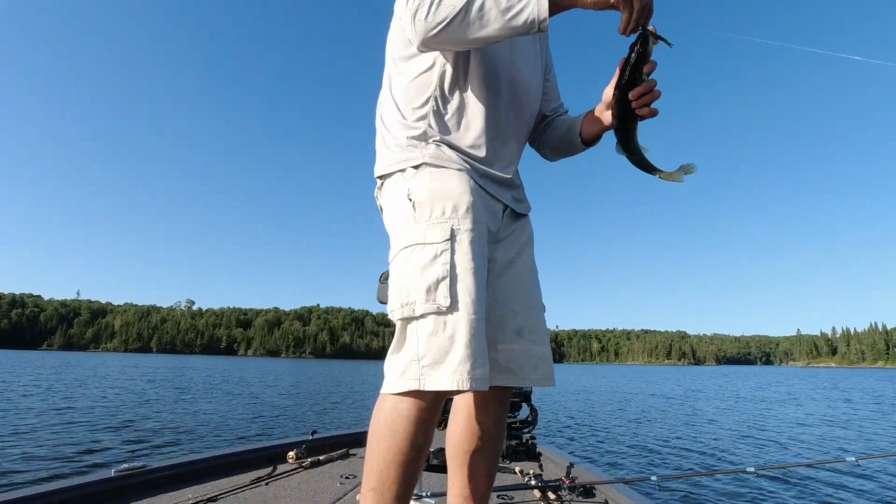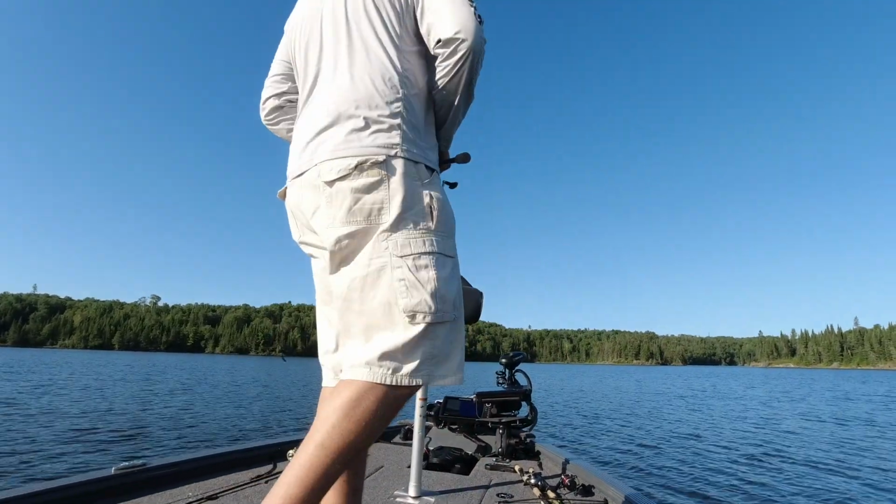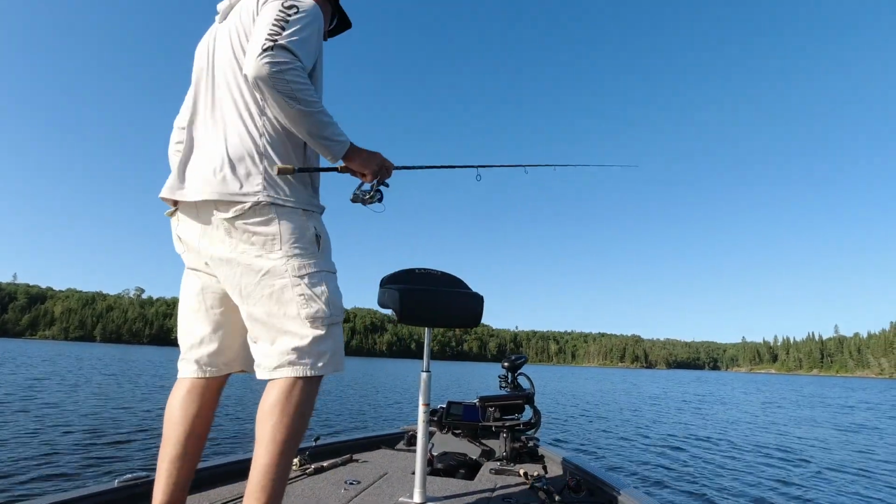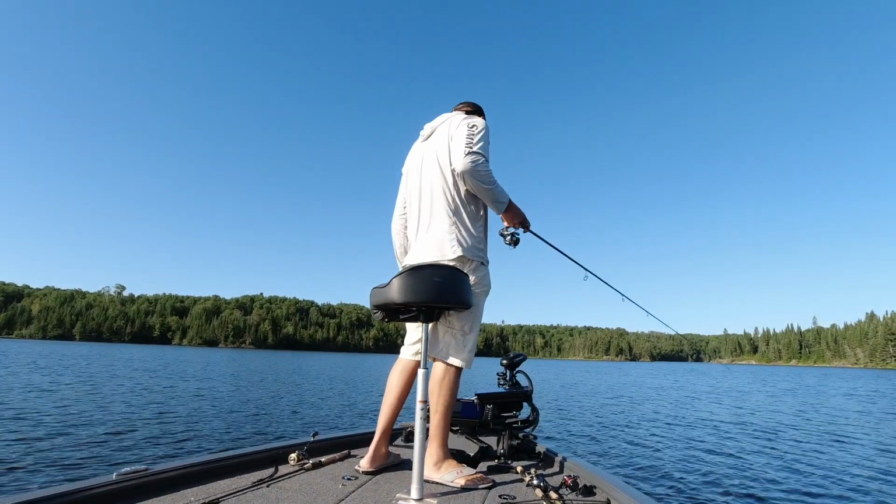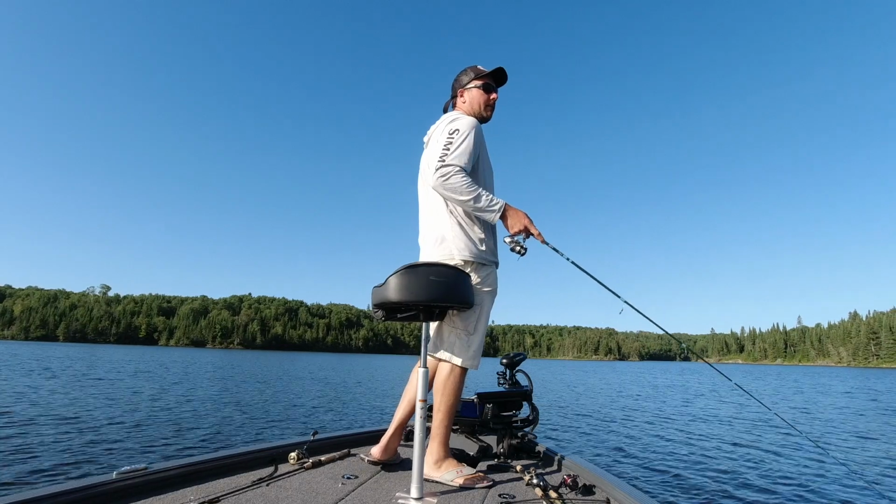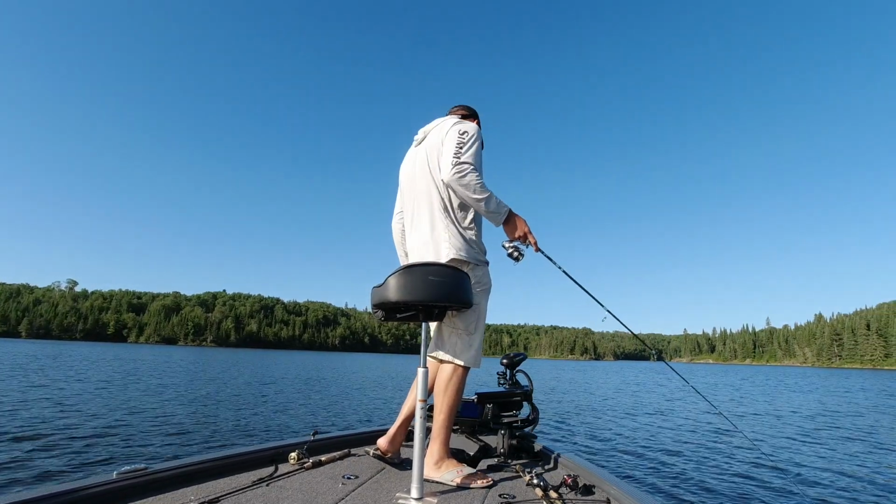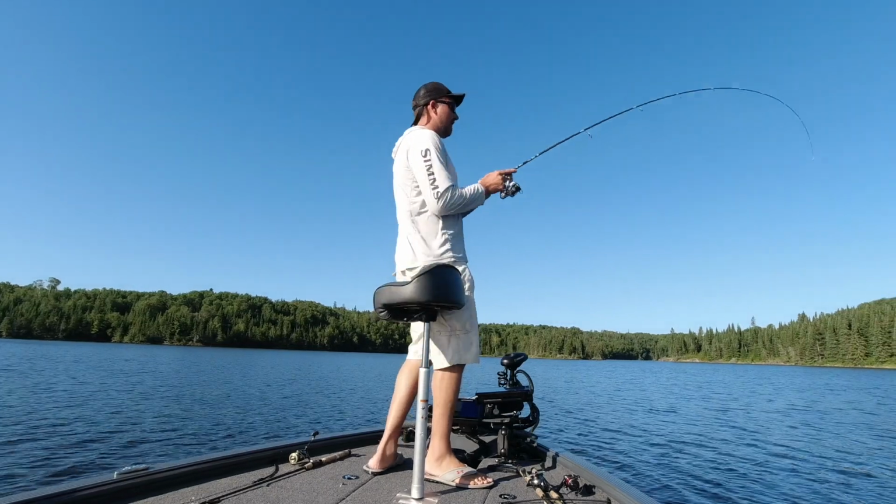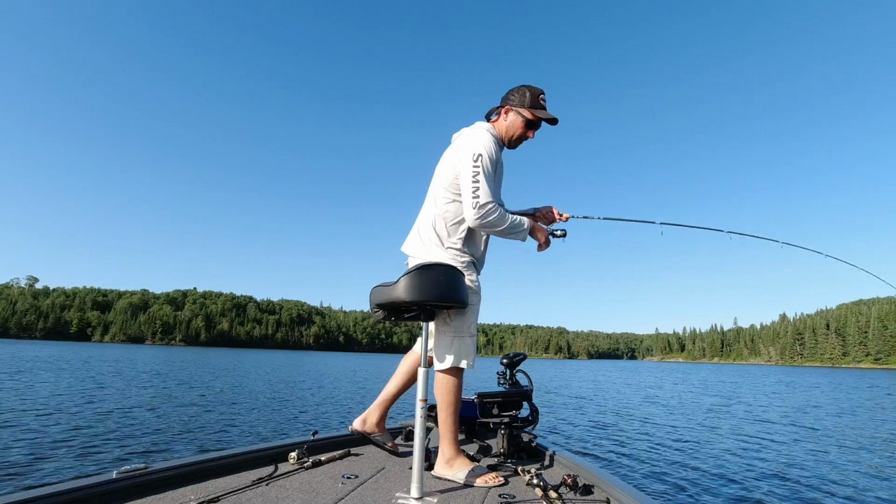It's not unders that are going to win this tournament either. It's going to be a 30-inch fish or a pair of 28-inch fish. Unders, I mean, the difference between a really good bag of unders and a really bad bag of unders is 1 pound. So I don't need to tell you the difference between a 25-inch walleye and a 30-inch walleye. It's a lot more than a pound.